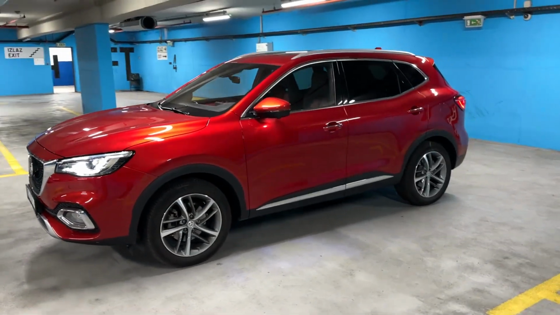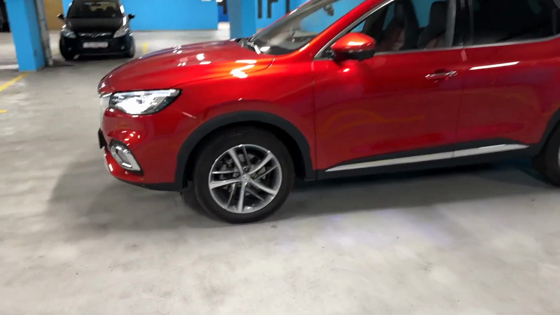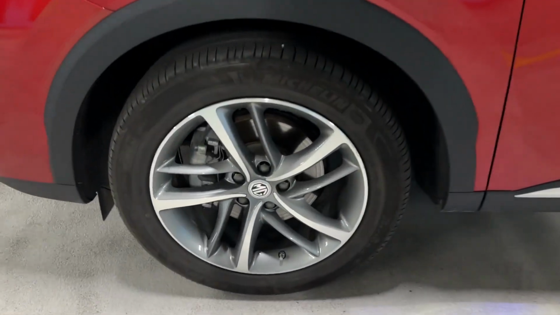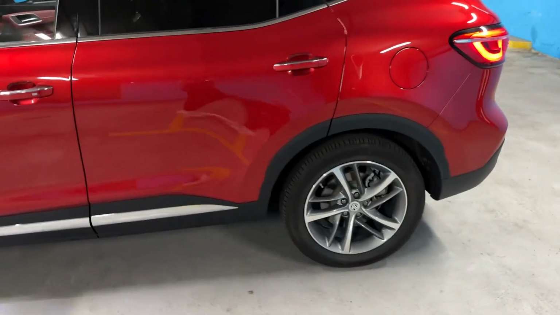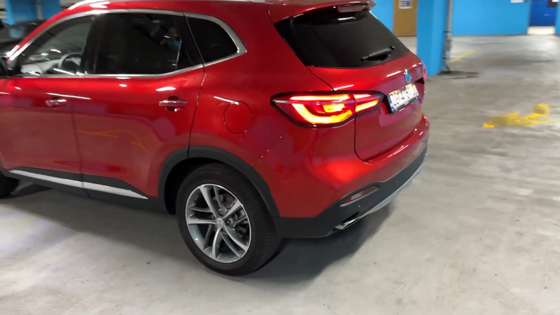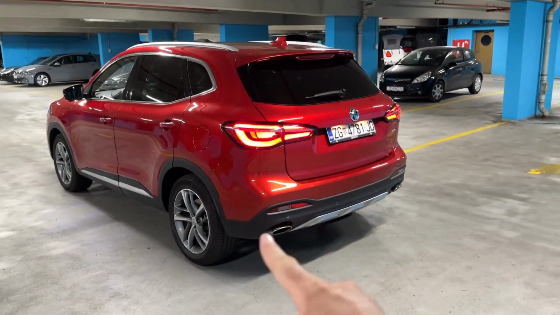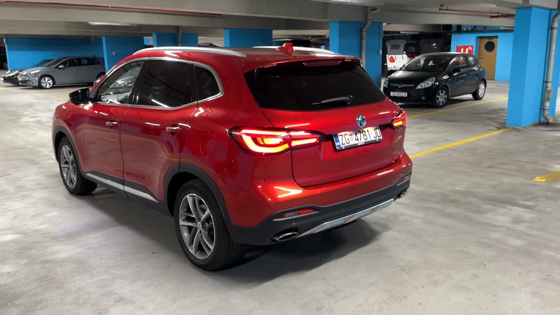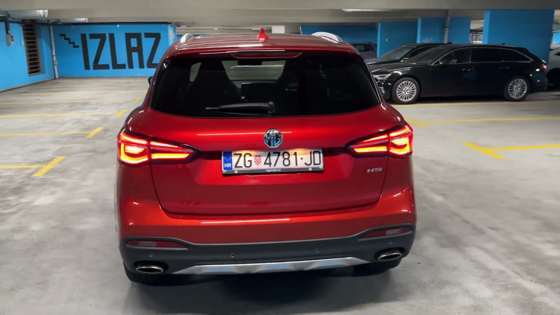This is the side profile, 4 meters 57.4 centimeters. Luxury trim has got the 18-inch wheels, chrome line here as well. And let me show you the rear of the car. This is my favorite angle of the car. Dual rear exhaust. So this is really impressive and not something that you see often in modern day cars.